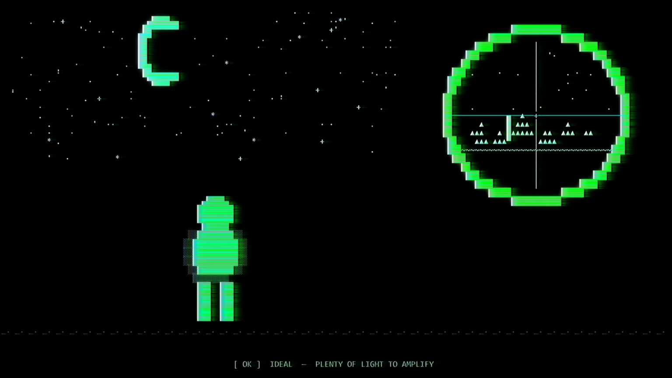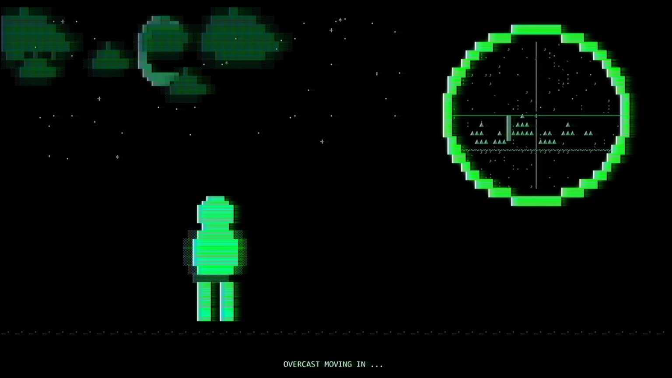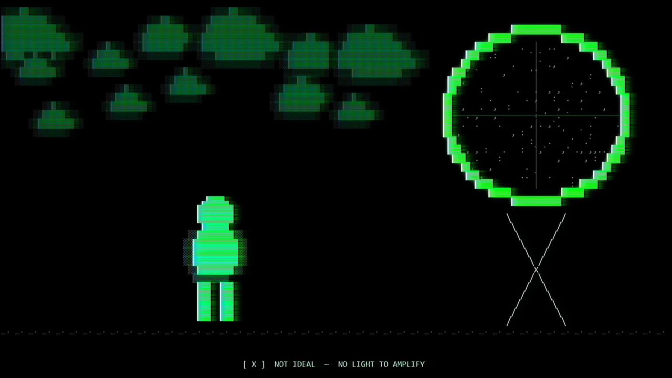The trade-off is you need some ambient light to work with. So a clear night with a full moon is going to give you the best results. But if there's an overcast with no moon, then it's not as effective. But the upside was massive. There was no IR floodlight, so you could watch the enemy without them watching you back.